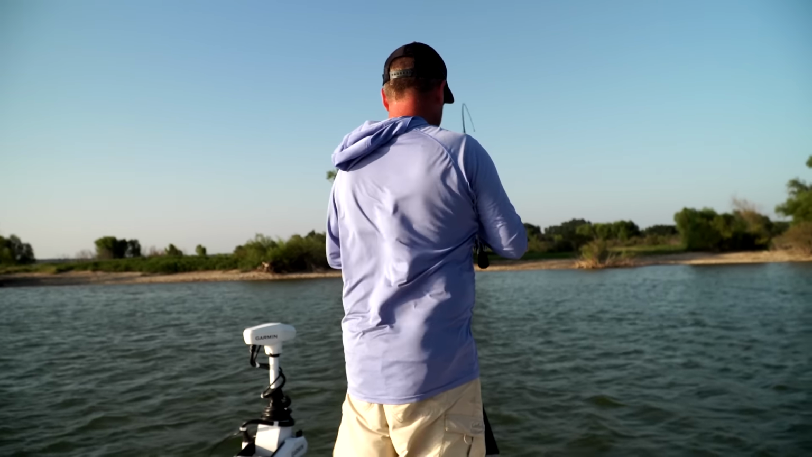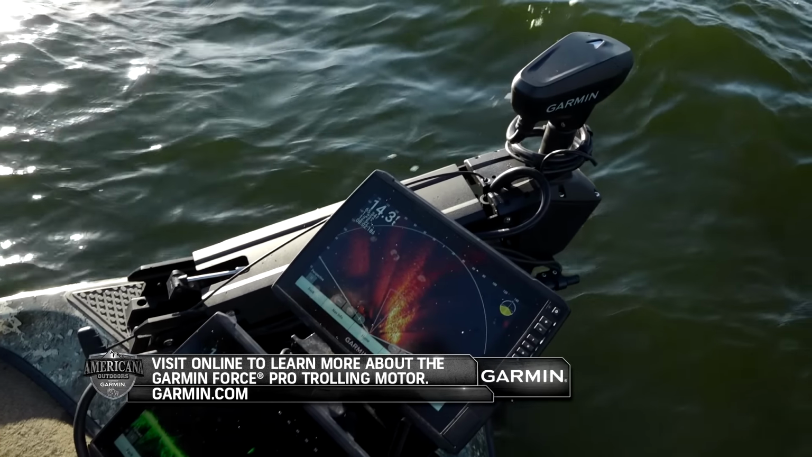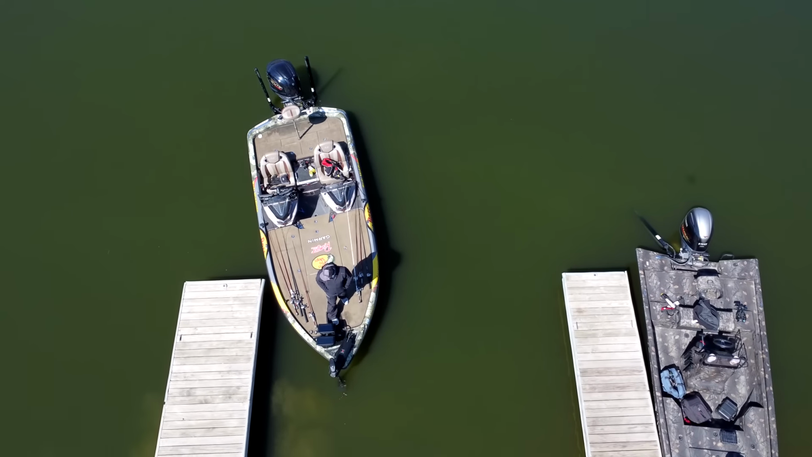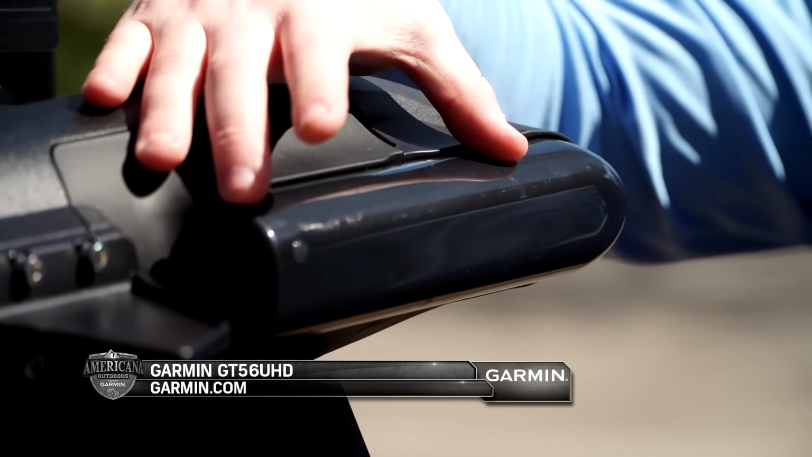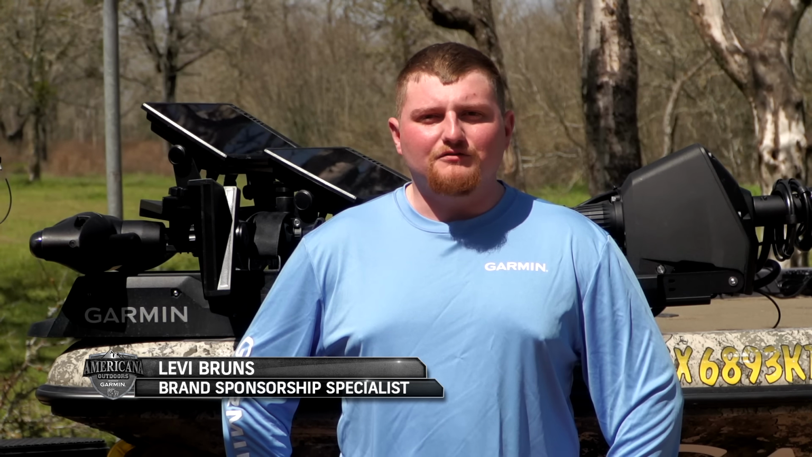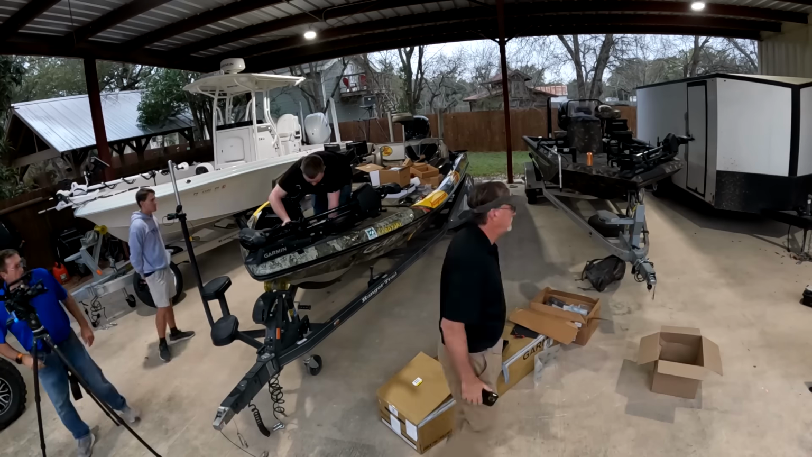And now we've come out with a motor that I've been really excited about for a long time, the Force Pro trolling motor. It's got a reverse thrust, has multi-band GPS, and it also has a lighted indicator and the GT56 UHD built into the bottom of it. So really great side view, a lot of other additional features that we've been able to cover out here today, and I've been really impressed with this motor.